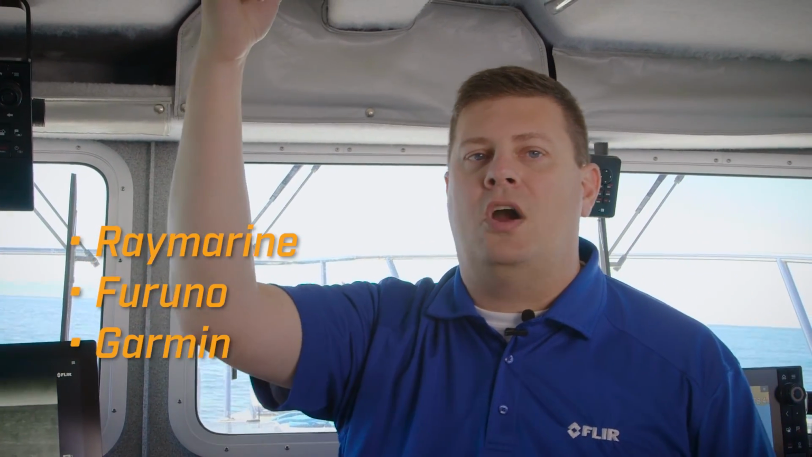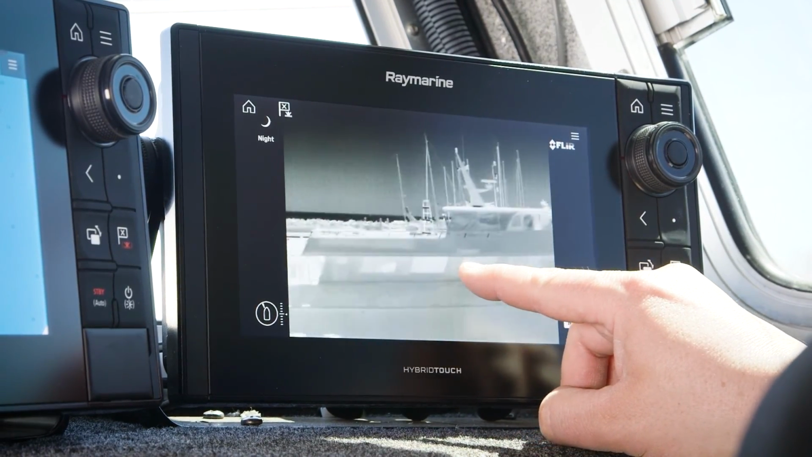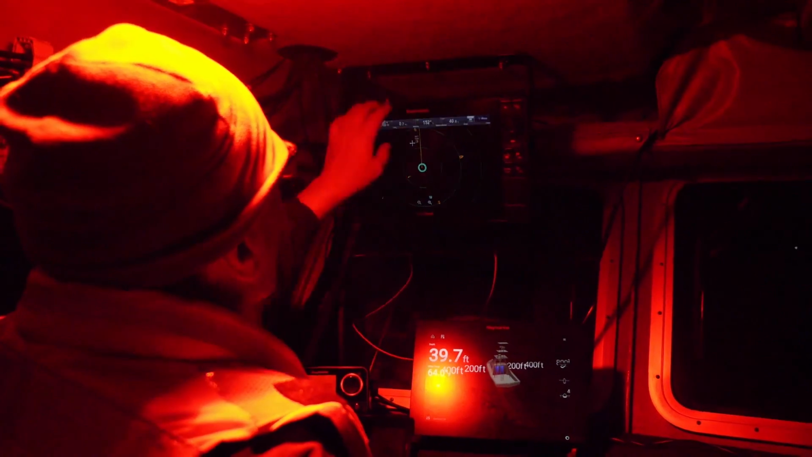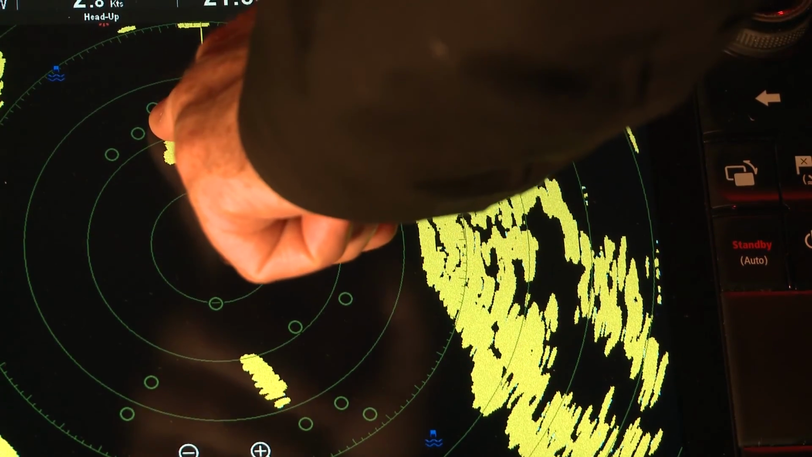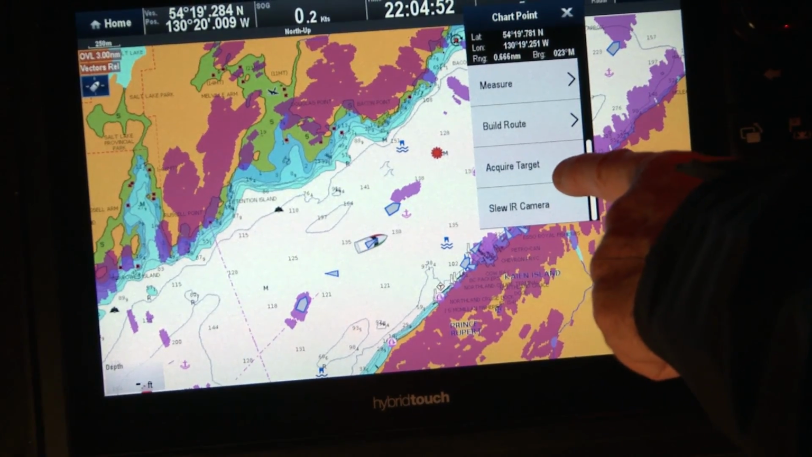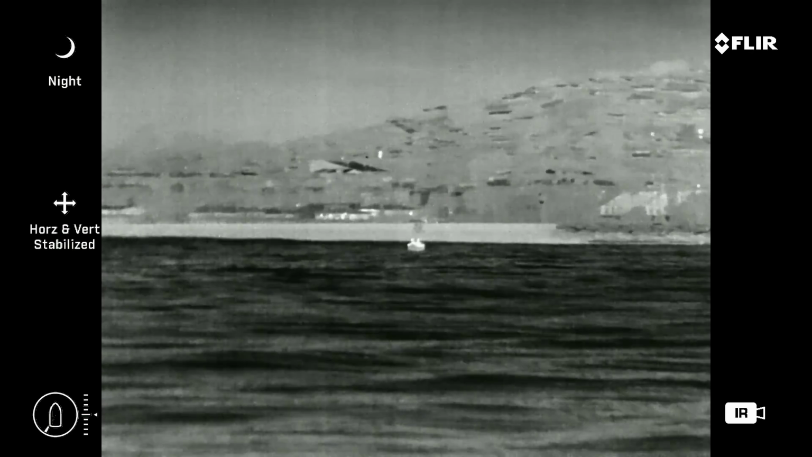Flir M400 can be integrated with many multifunction navigation displays from Raymarine, Furuno, Garmin, and Simrad. Most of these systems allow you to control the camera's pan and tilt by touchscreen. Changes to settings and preferences can be made through the MFD's menu system. Integrating with an MFD unlocks additional features like slew to cue. Slew to cue allows the M400 camera to follow commands from the multifunction display. For example, you might touch on the electronic chart or radar to have the camera point at an object of interest. Slew to cue also lets the camera automatically track AIS contacts and respond automatically to a man overboard alert by locking onto the GPS coordinates where the alarm was triggered.